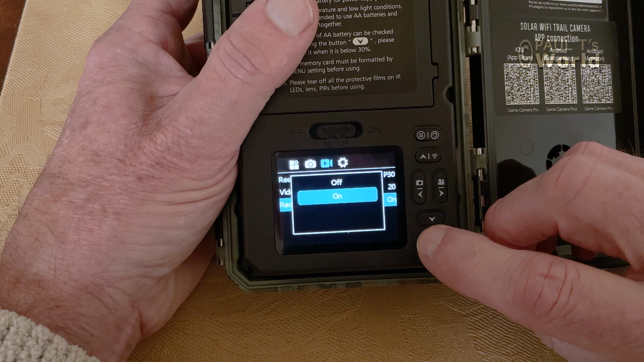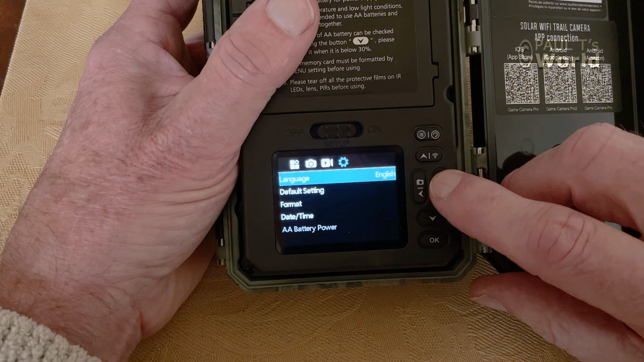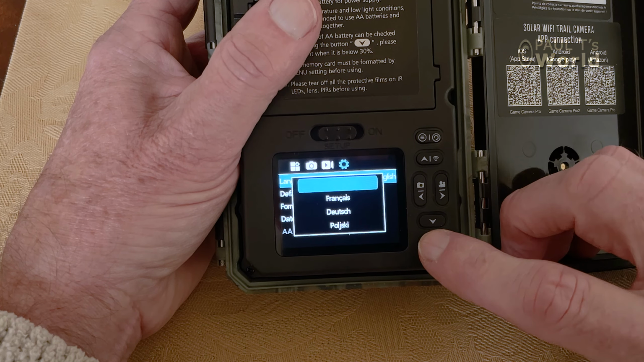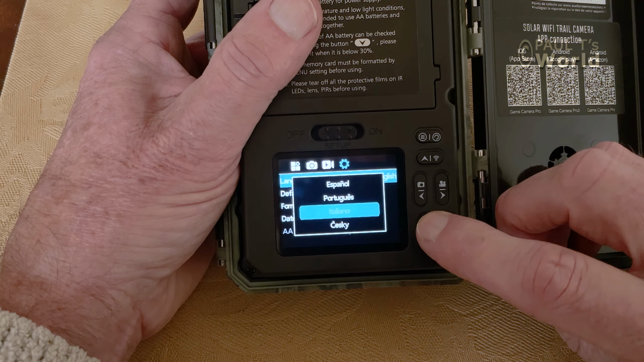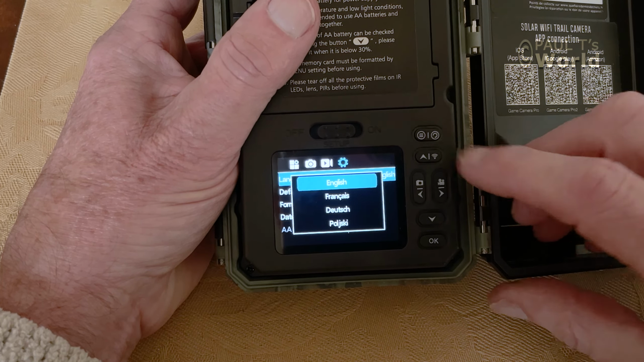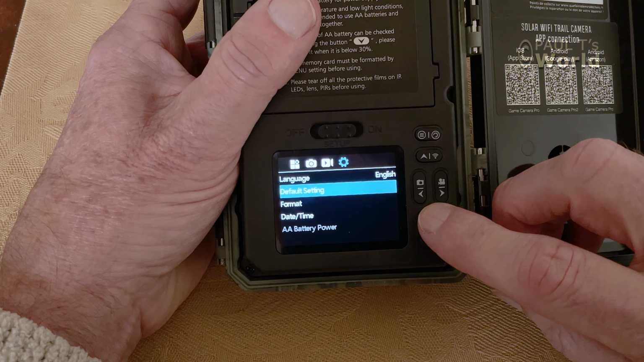And now let's have a look at the settings. Press the right-hand button and we move from video to settings, the little cog wheel. There's a variety of languages. Default setting, that simply returns all the settings back to how it was from the factory.